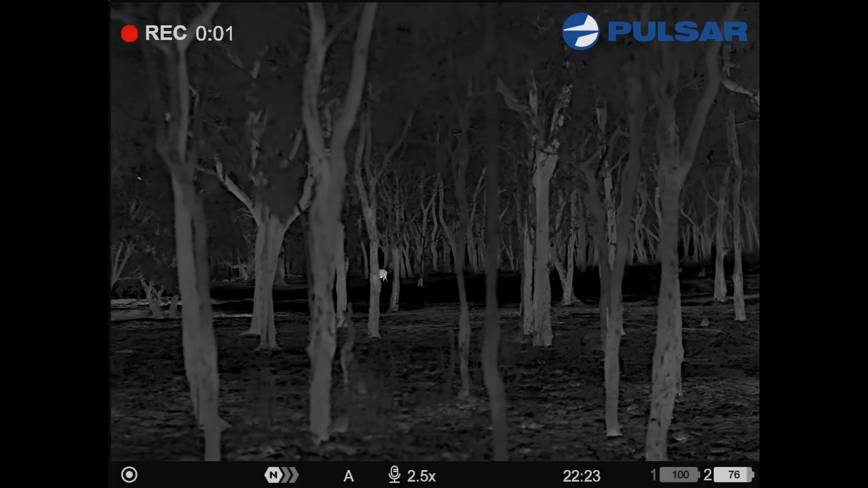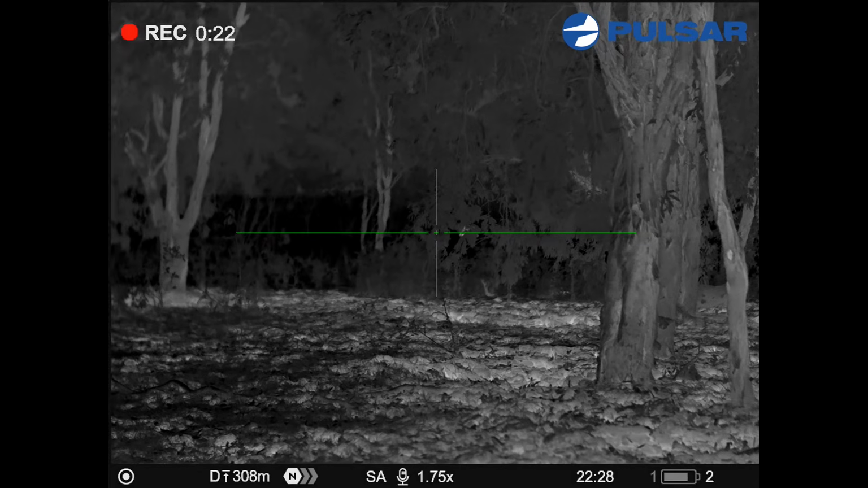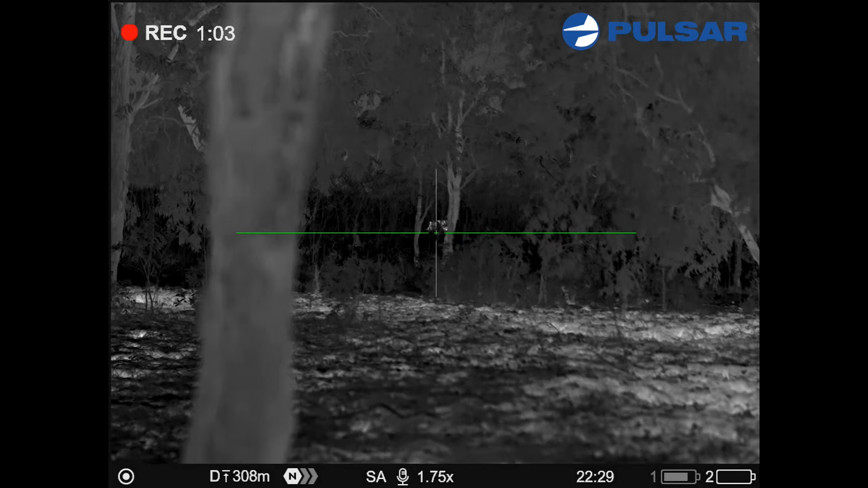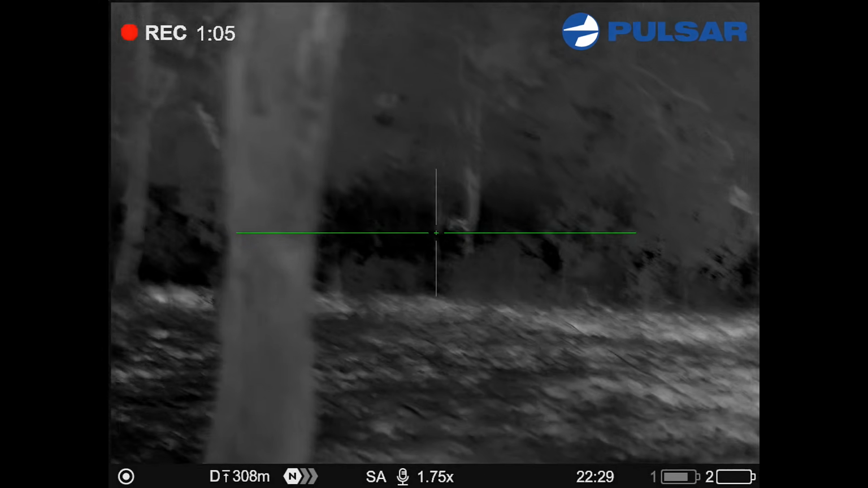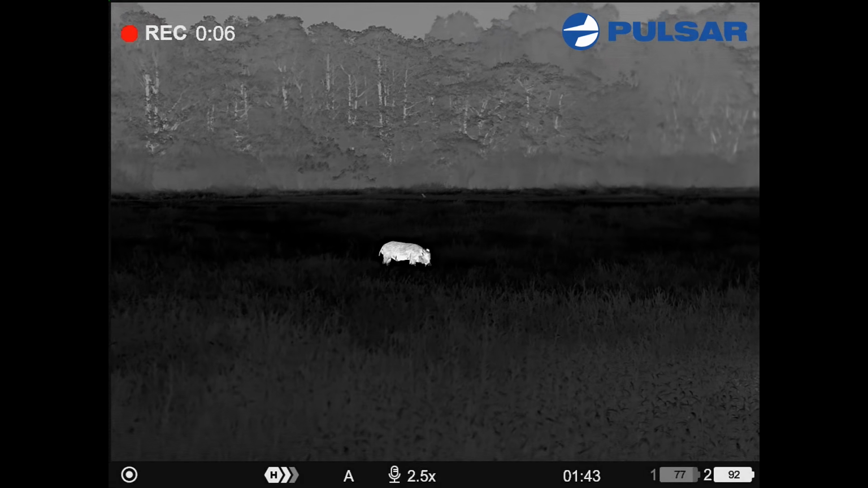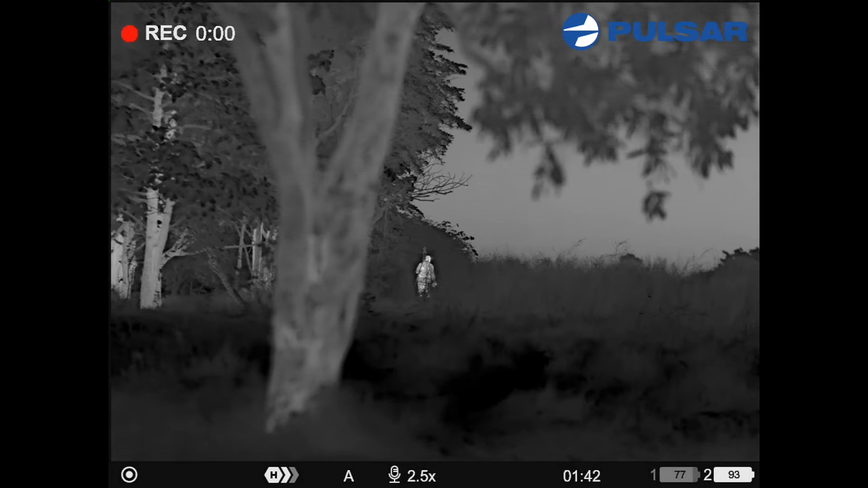Another boar moving through that timber down there. Follow him up. I'm set up on this pig here. Bucket's walked off to the right. There's 2 down there. He's going to shoot first. Then I'll try and clean this guy up.